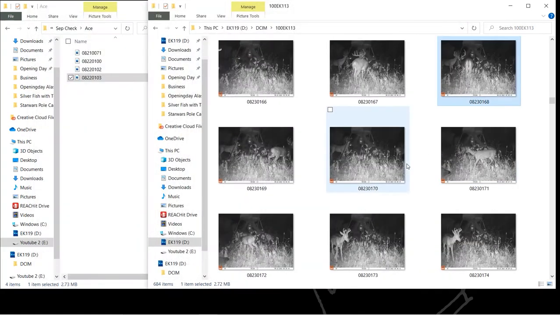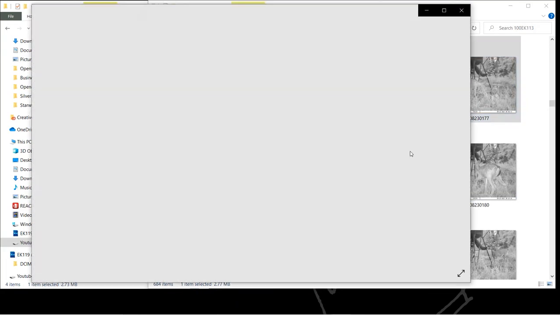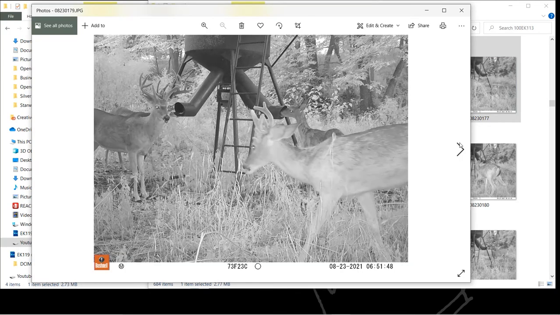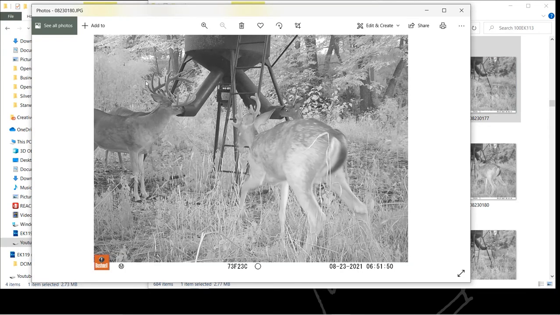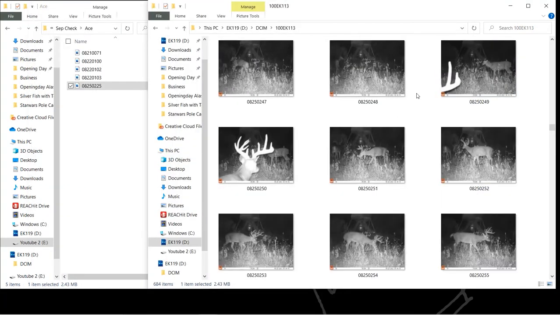But who knows? I have a really good feeling someone will harvest him this year. We're going to hunt him a little bit harder than we hunted him last year, for sure. This is him in the back right here. These are younger deer. We're going to rip through these pretty fast.